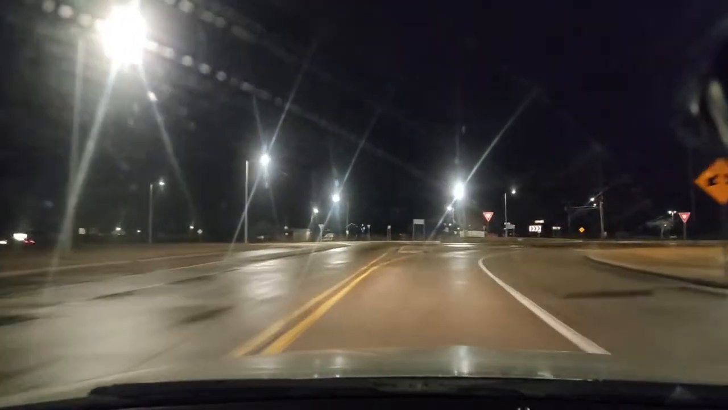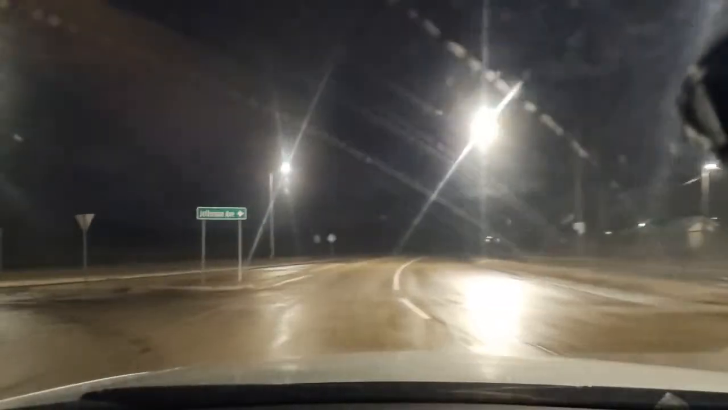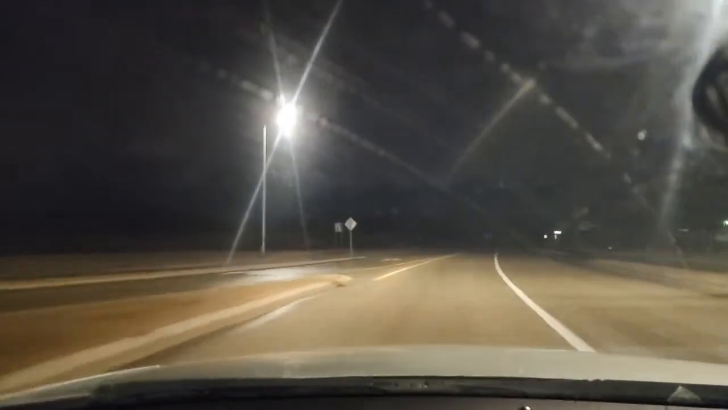Okay? And I yield. I look left and right. I yield, I look, and then I'm going into the roundabout, and I go around to the left. And I'm just turning the wheel, feeding it through my hands, and then I accelerate out.